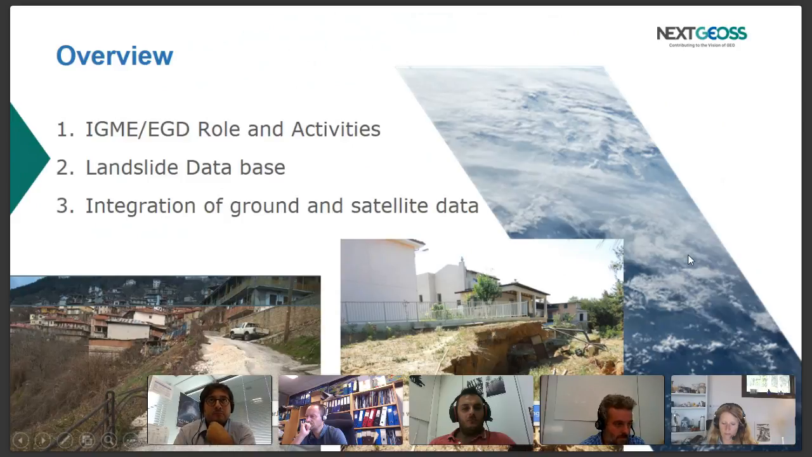Here we can see the pilot area we have selected for this, and the blue dots are the landslides that are being recorded in the database, while the red ones are from the years 2015 and 2016.